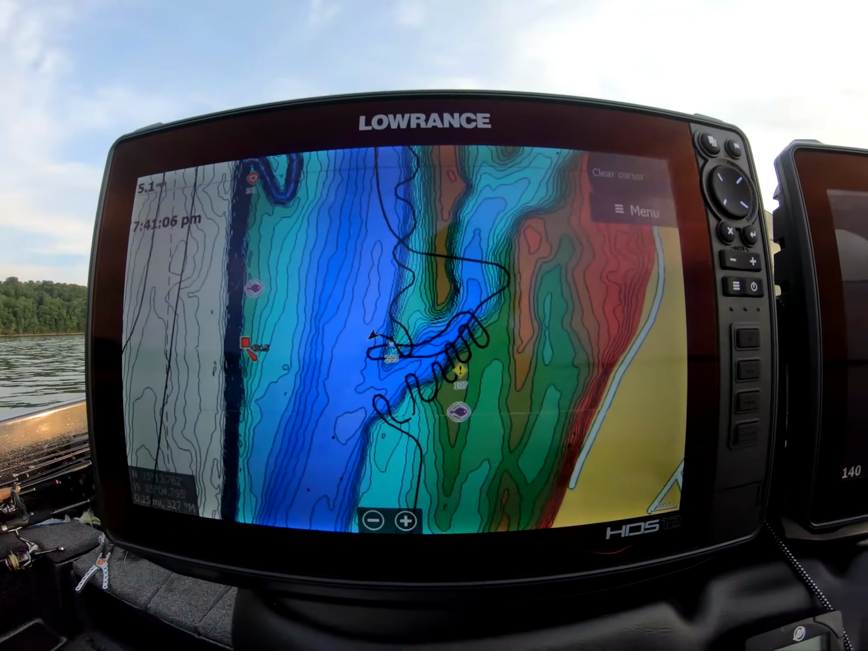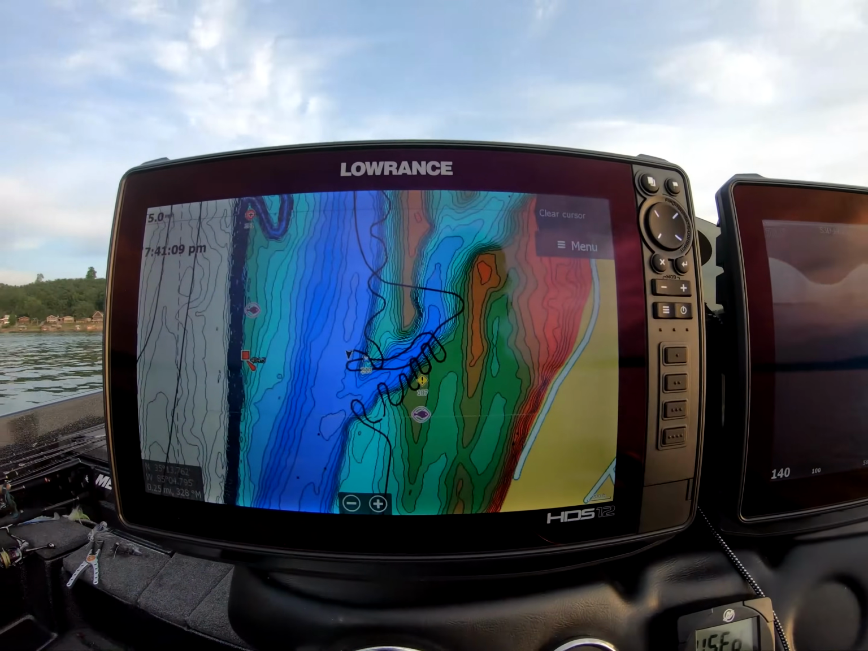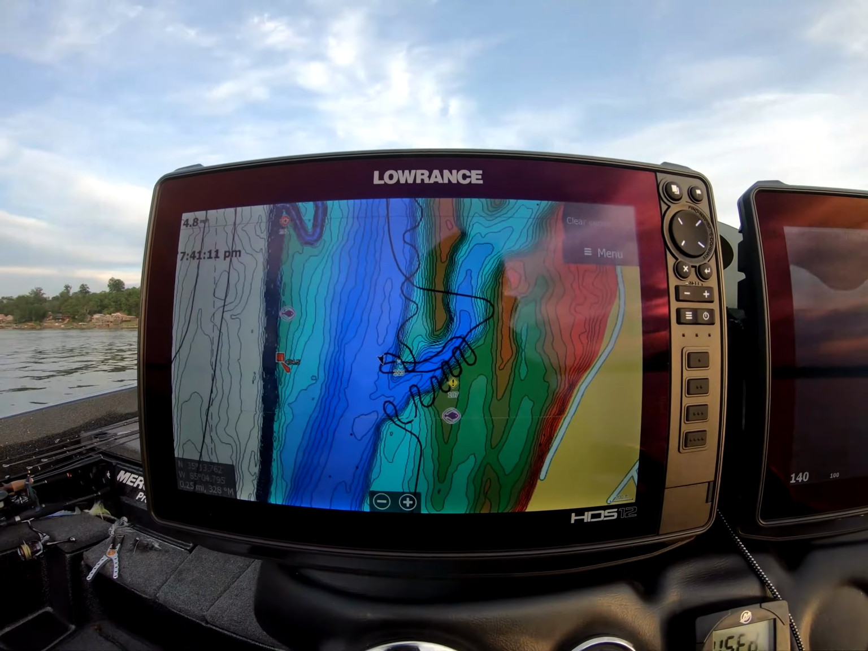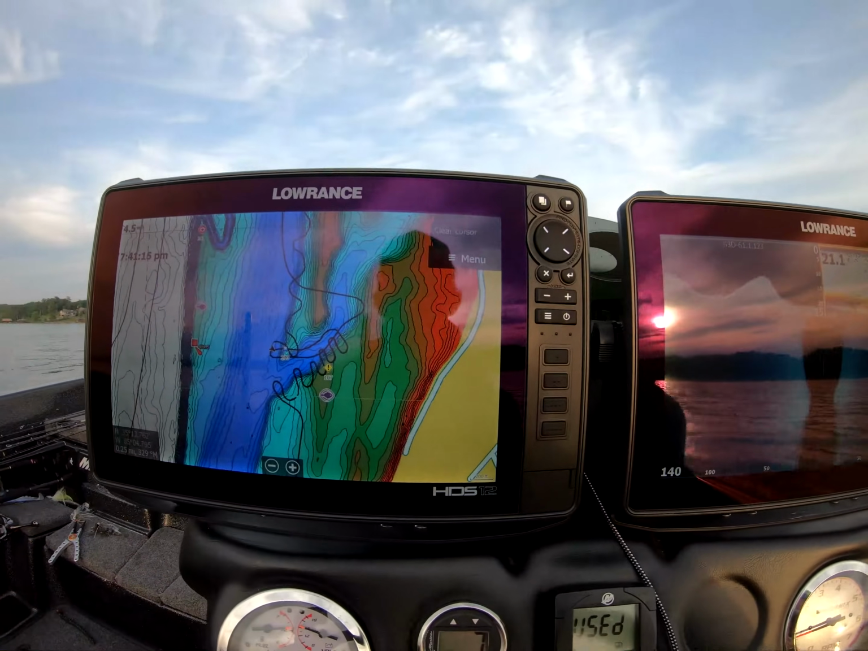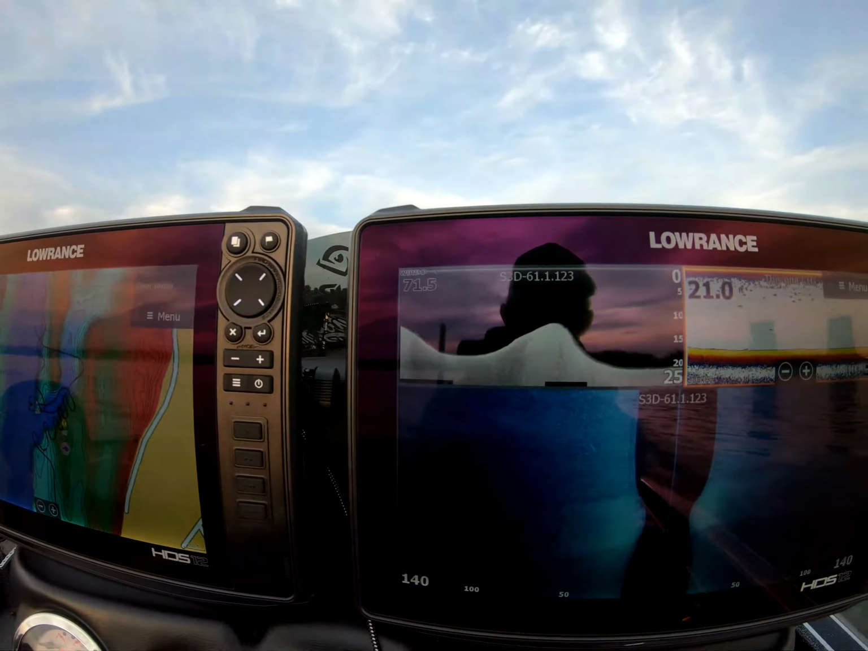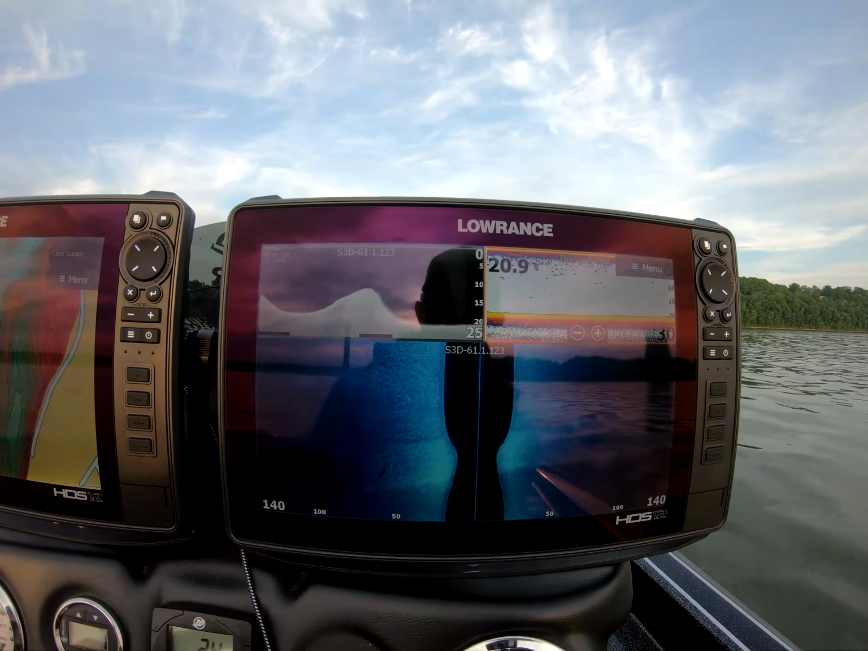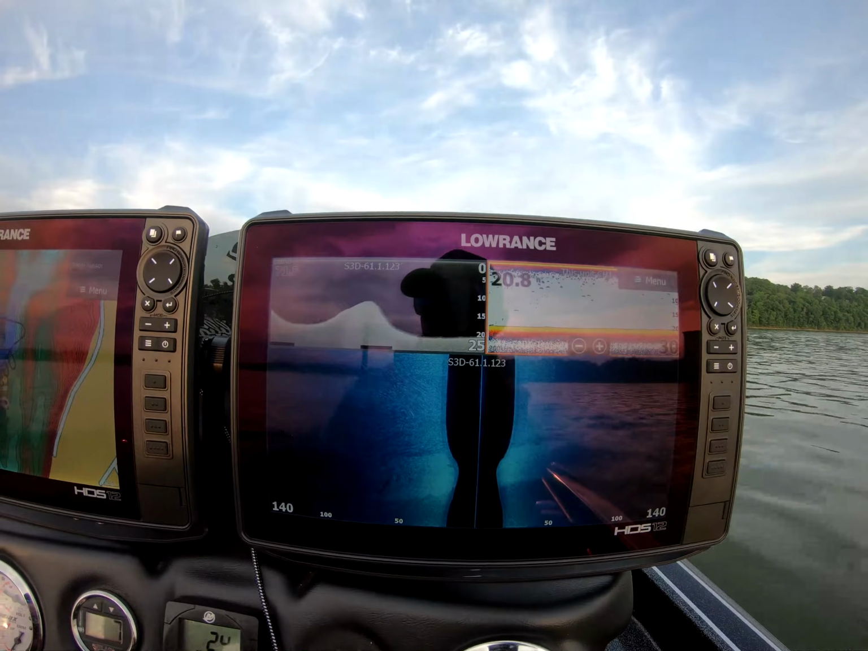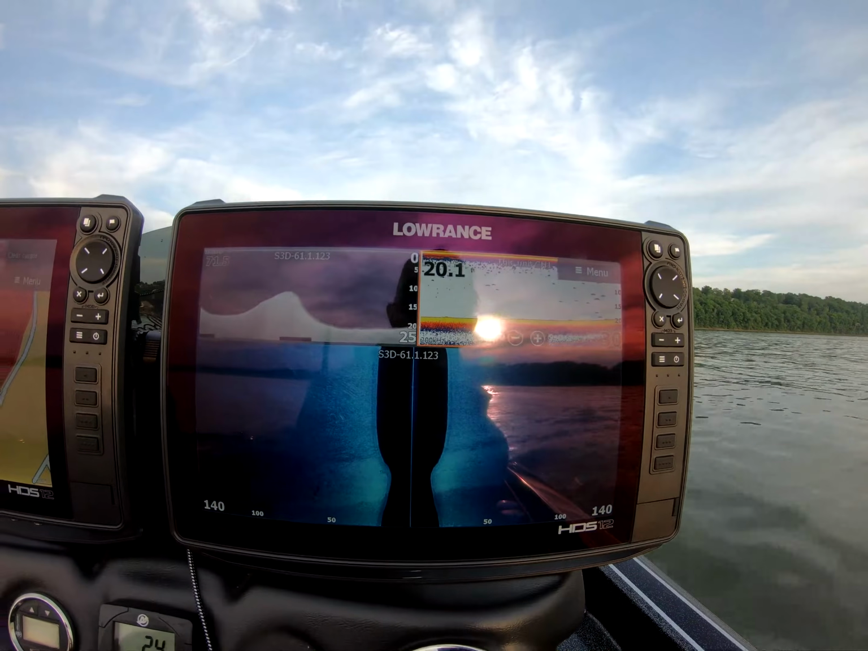If you just use the same icon, just a regular blue dot, how would you ever differentiate what is what? So that's why I like to use all the different icons. And let's see if we can't find some fish right here. There ought to be something here.